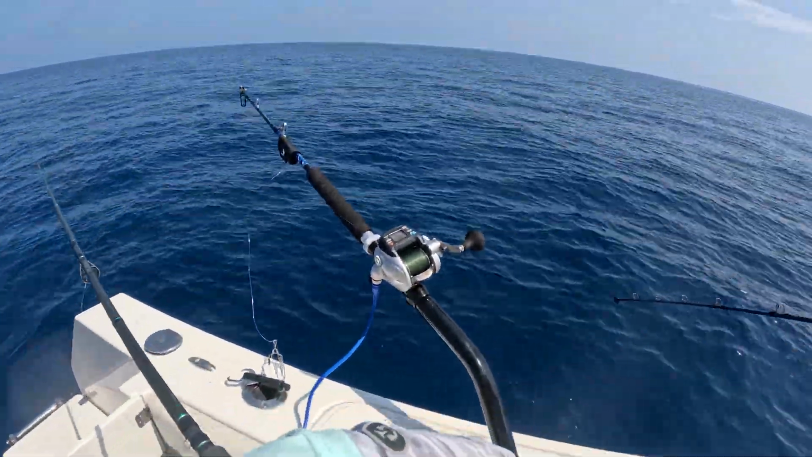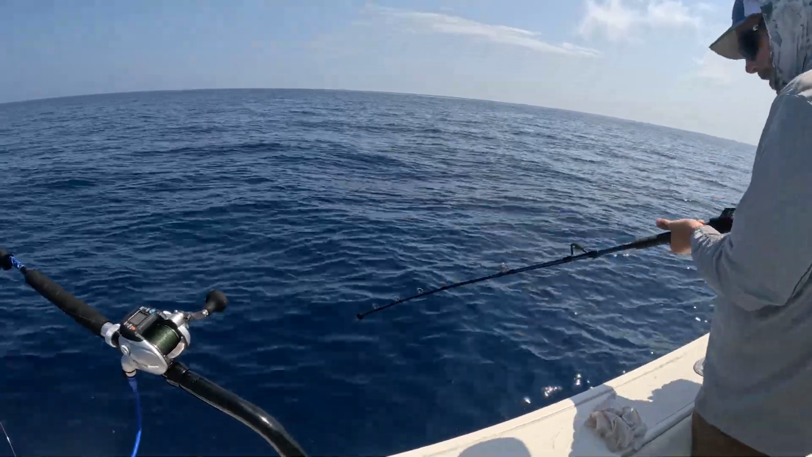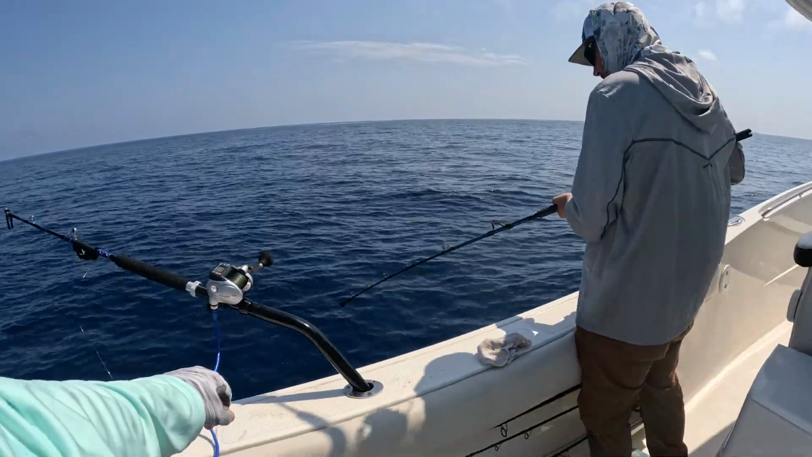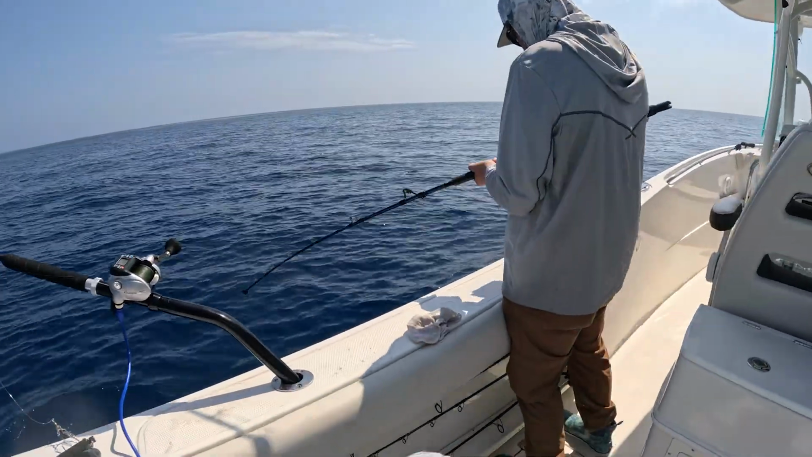Yeah, it is. You ain't no muddin'. Berm. That's what I was looking for. Loading up on the snapper here, right? Another verm for the box.